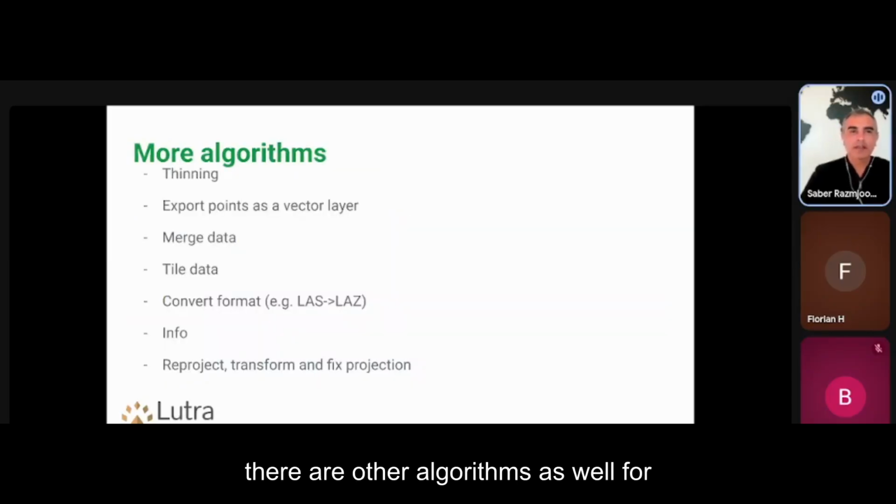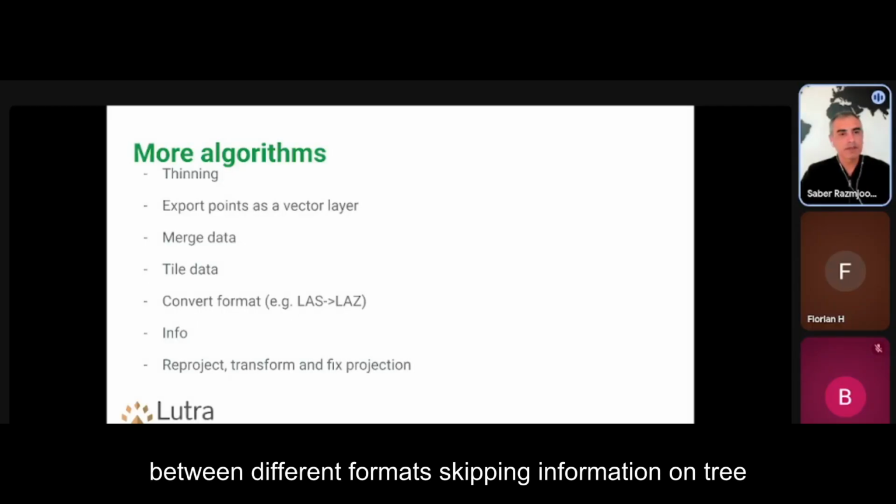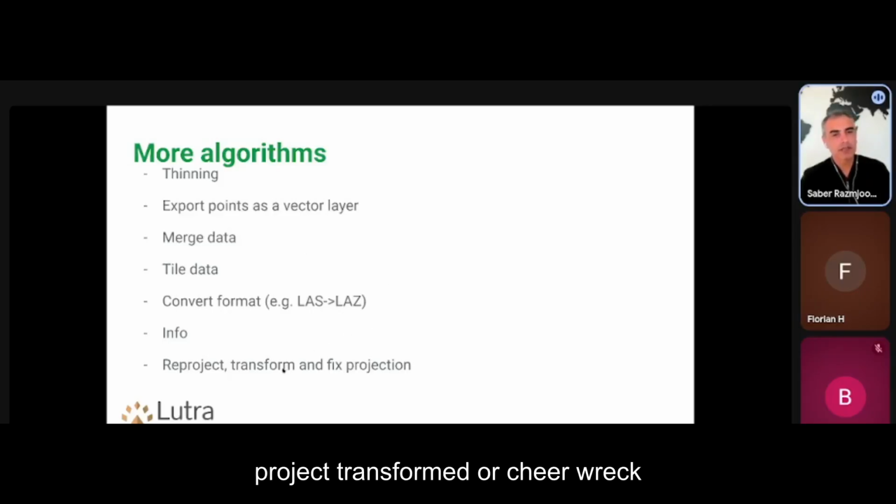There are other algorithms as well for thinning, exporting it as vector layers, merging data, tiling data, converting it between different formats, getting information, and reproject, transform, or georectify or fix the projection.